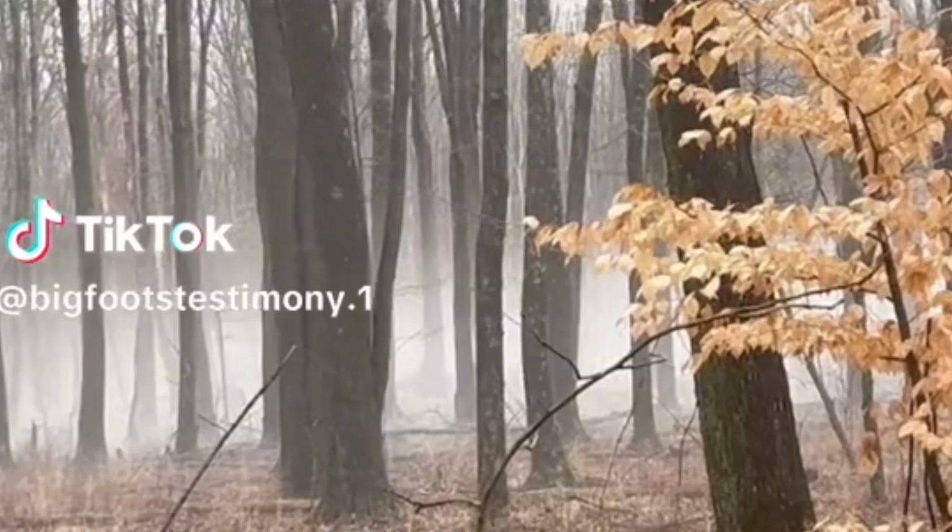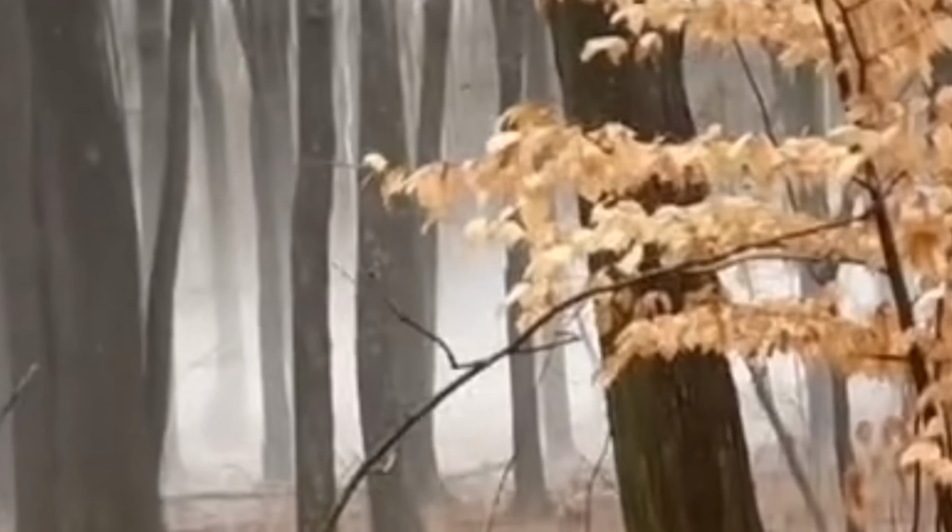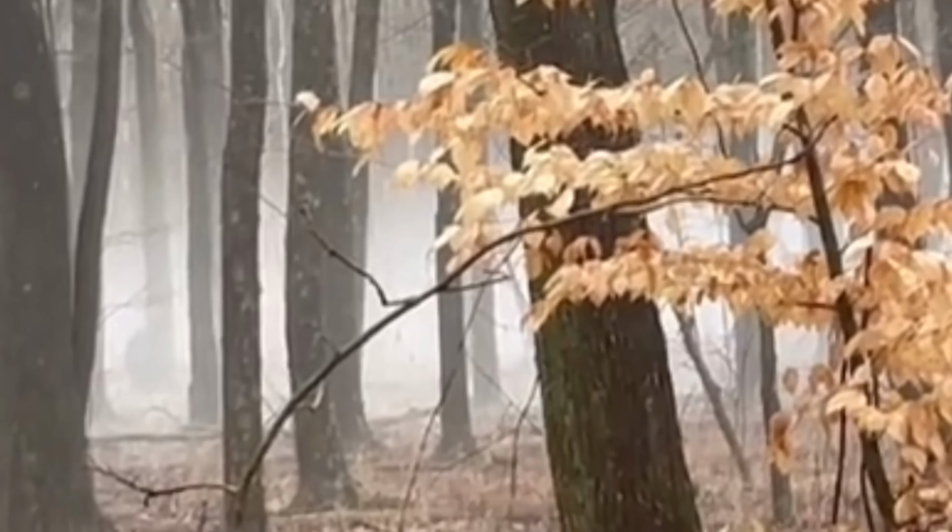She eventually reached an area where the woods was not so dense, so she let her dogs run around and play. But as they were playing, something huge was stalking them beyond the fog.